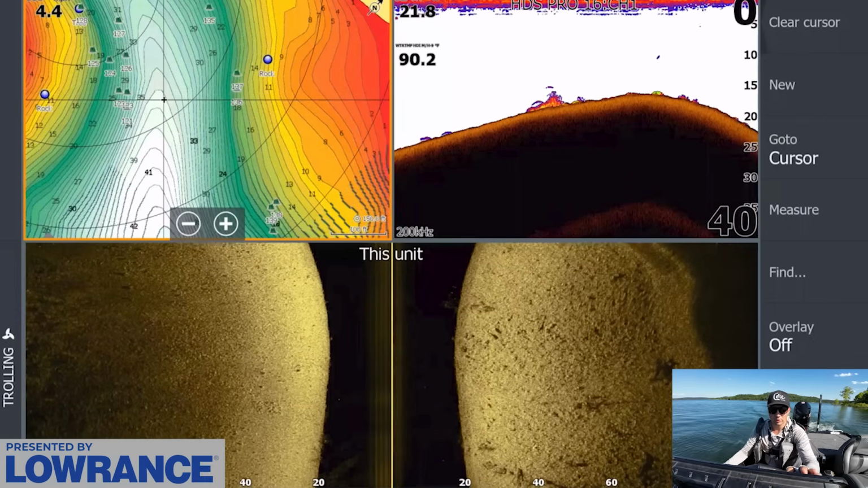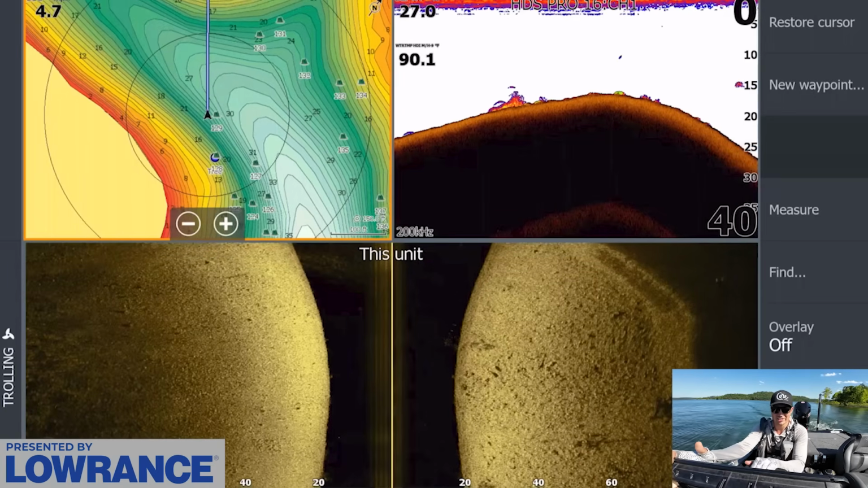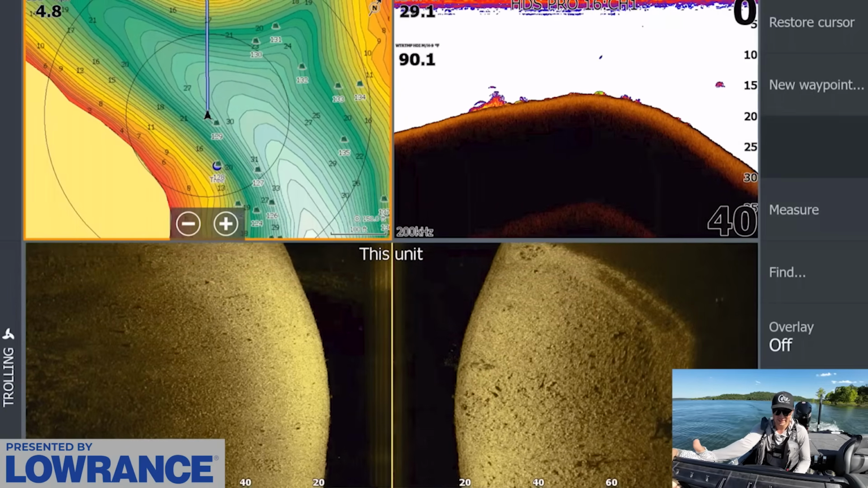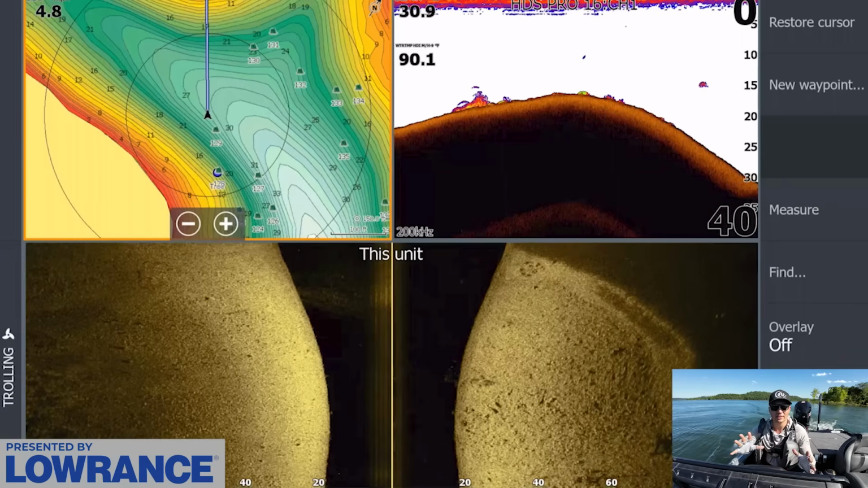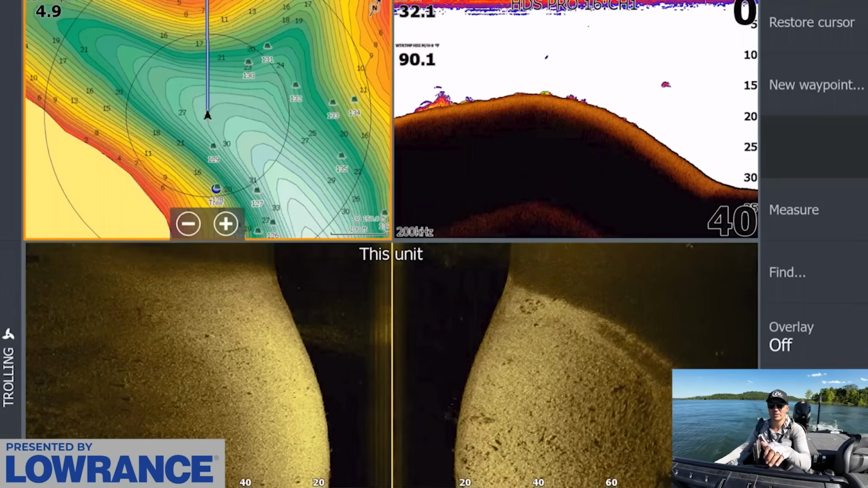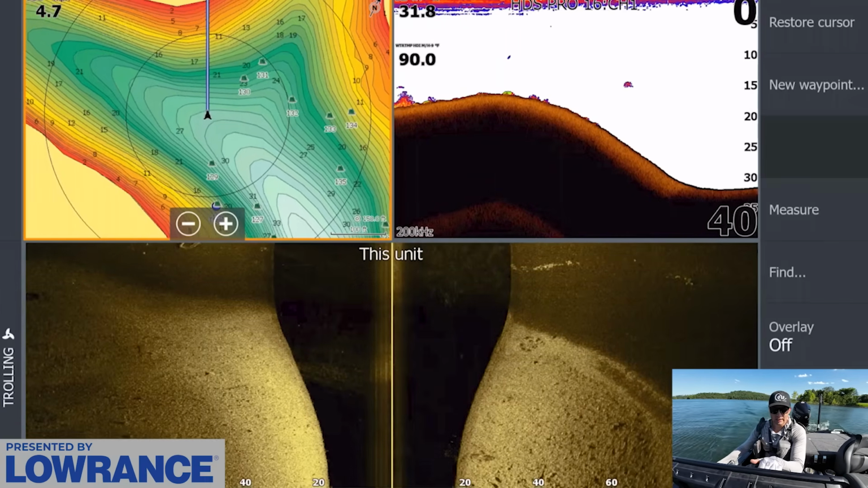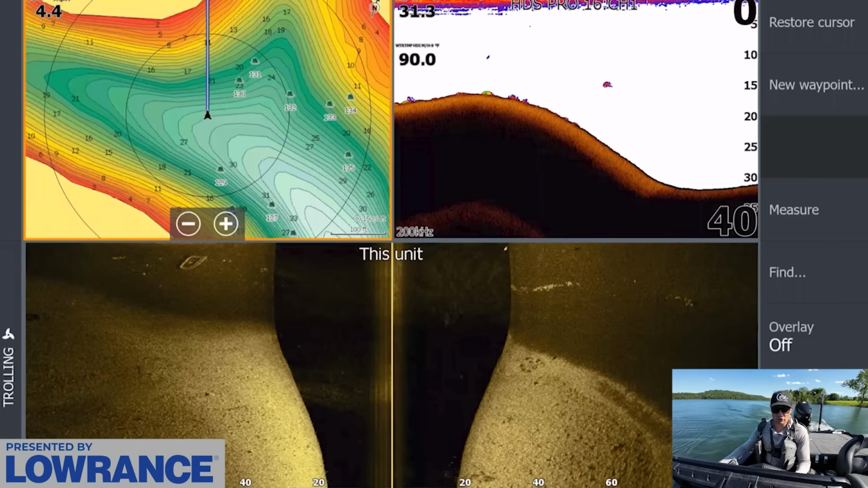So the spot right over here, one of these over here, I can't remember, is where I just caught that last fish. And what I'm trying to find, again, are little small irregularities. So a flatter stretch without a lot of cover and then an isolated piece of cover. That's kind of the holy grail that we're looking for. So let's take a look and just regraph over these to show you what they look like.